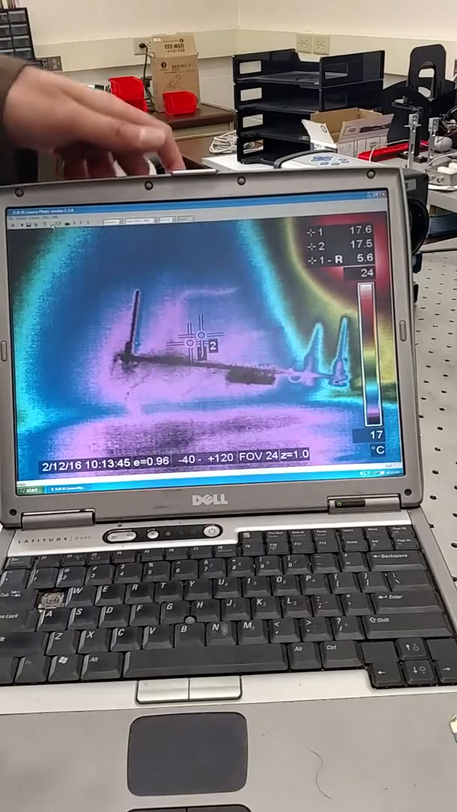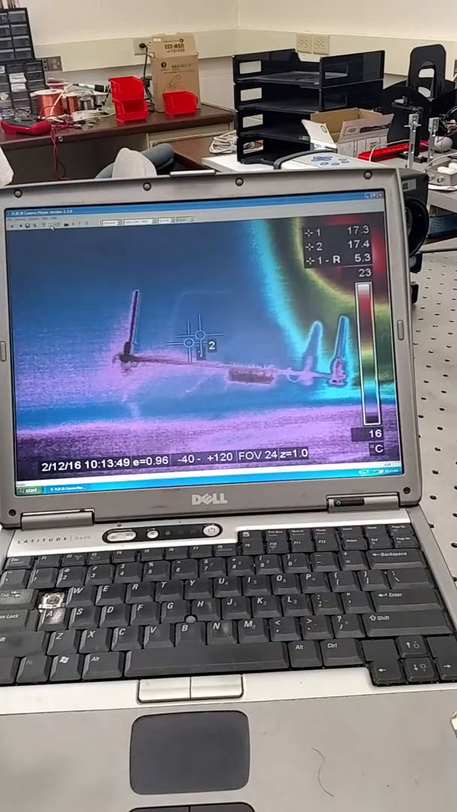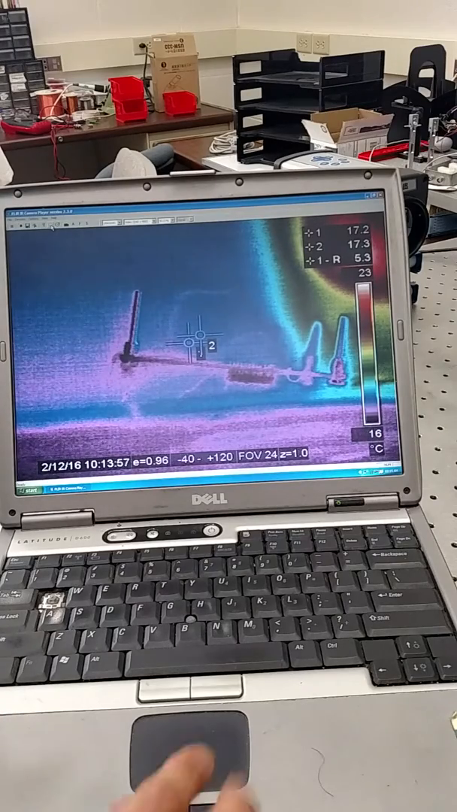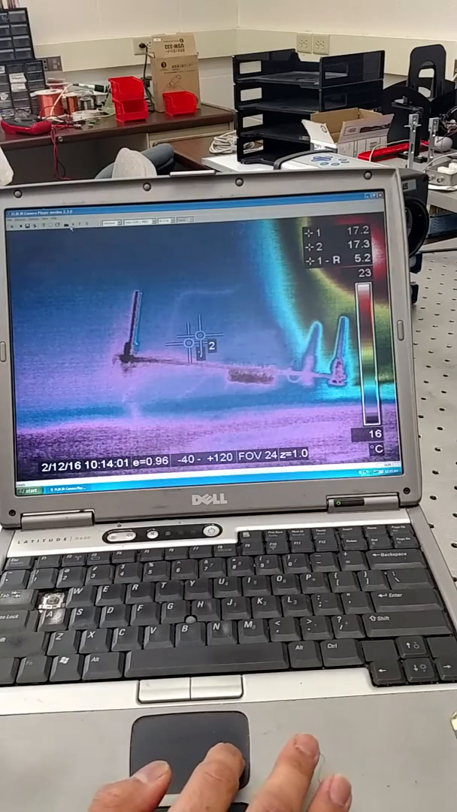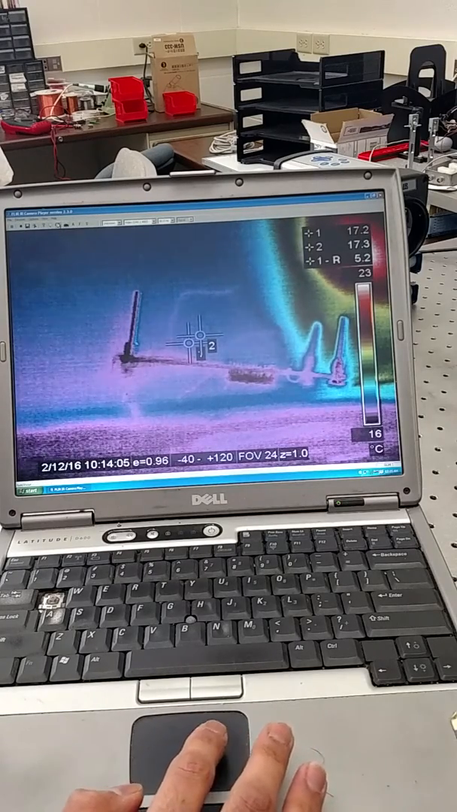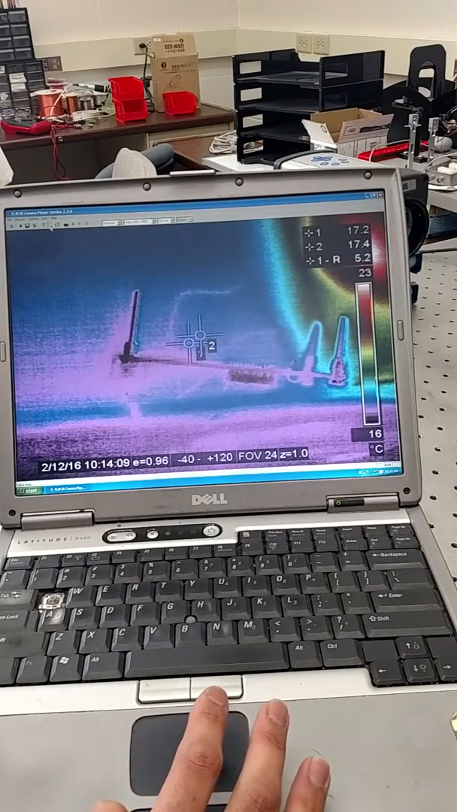But basically, what I actually end up doing to focus, because there's also another lens which I'm going to show you for the thermal camera, and that'll allow you to get closer and get better resolution. But if you want to get the best possible resolution with this setting right now, you should focus near completely. So you hold that button down.